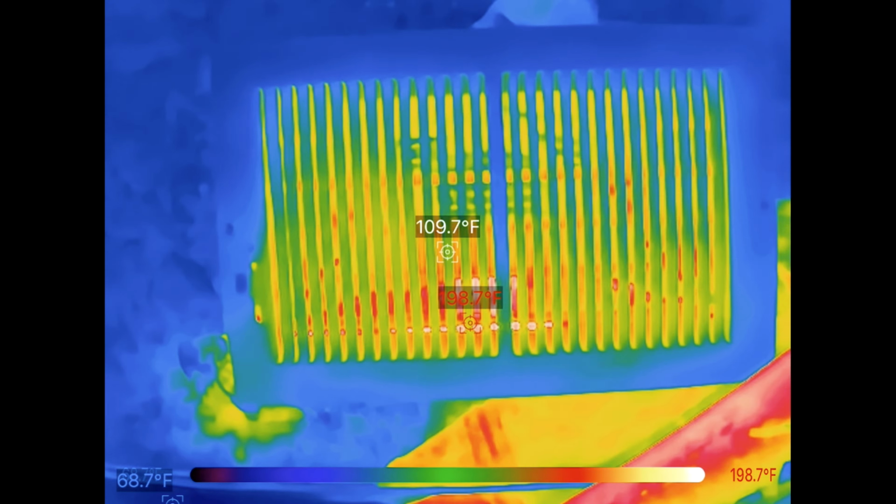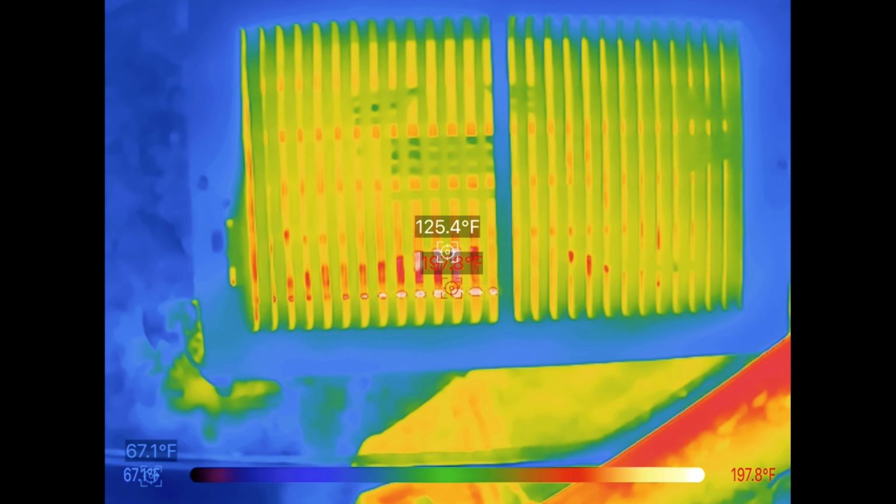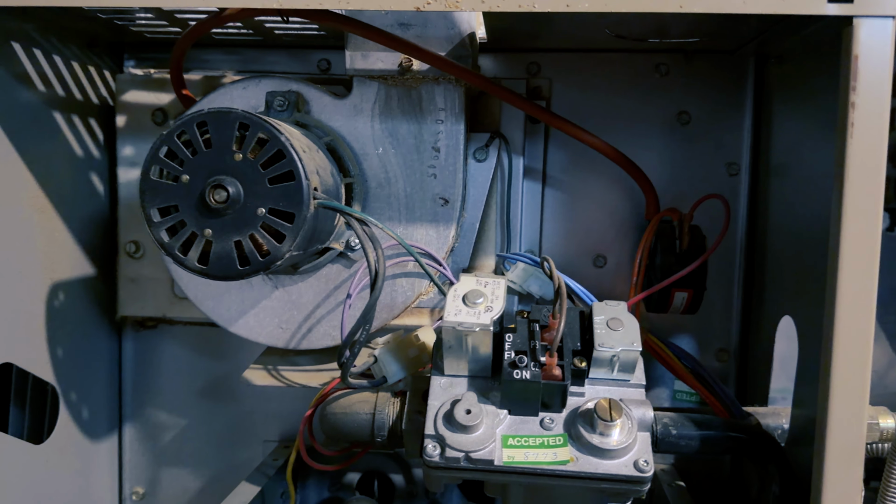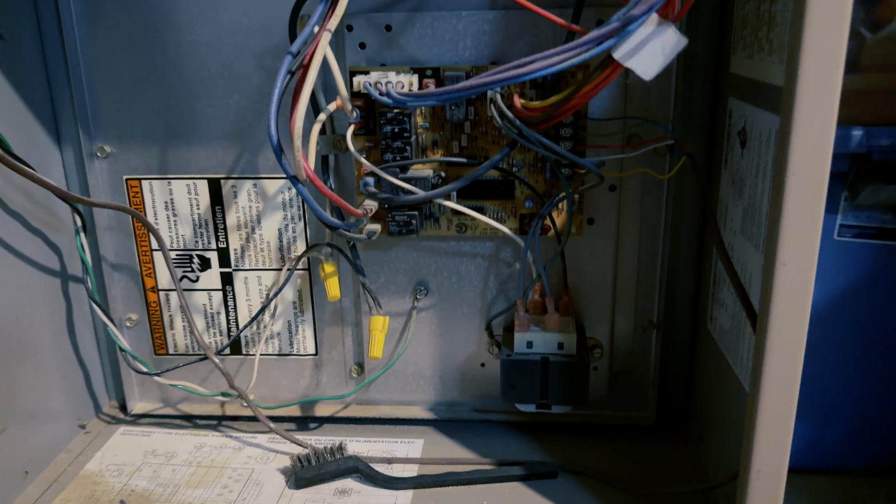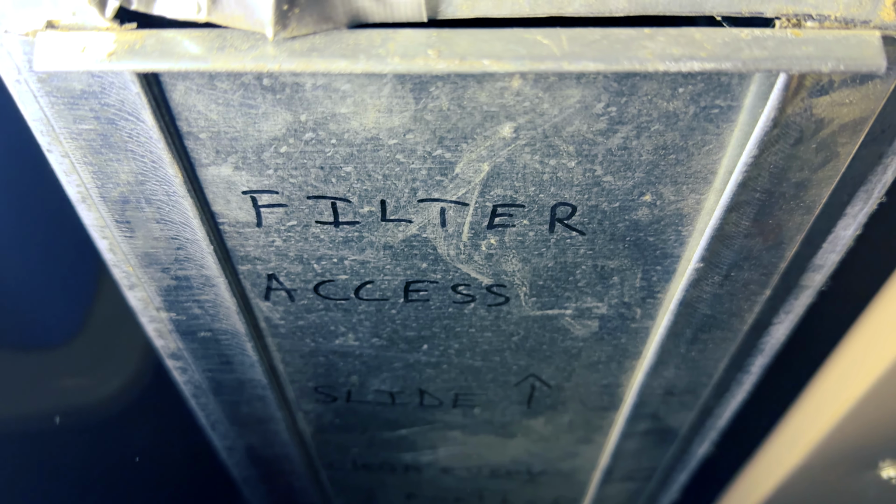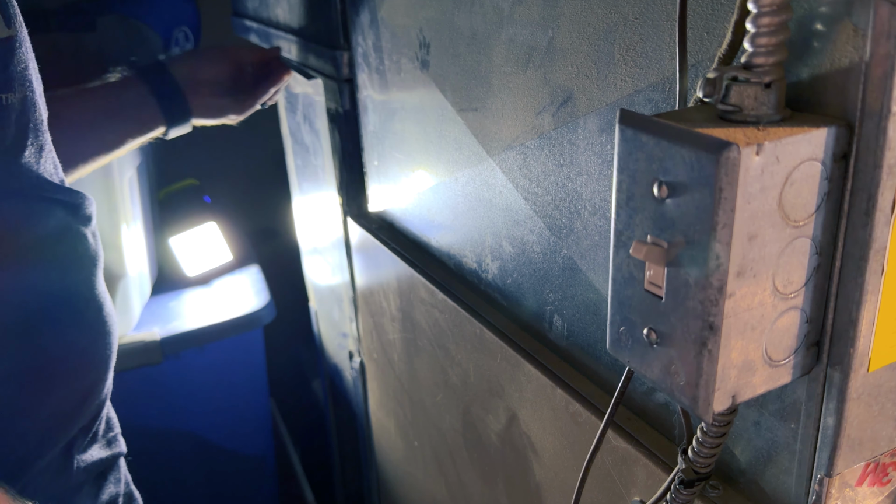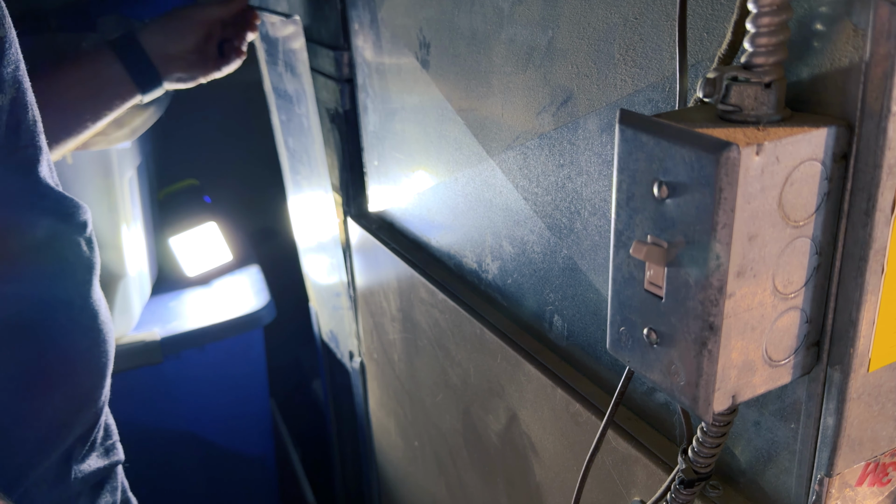So the furnace started throwing a limit switch open code and then shutting itself off. At first, I thought maybe it was a bad blower motor, bad sensor, or something expensive. But after doing a quick ChatGPT search, one of the first suggestions was to check the air filter. Yeah, that was definitely the issue. The filter was so clogged that the furnace literally couldn't breathe anymore.